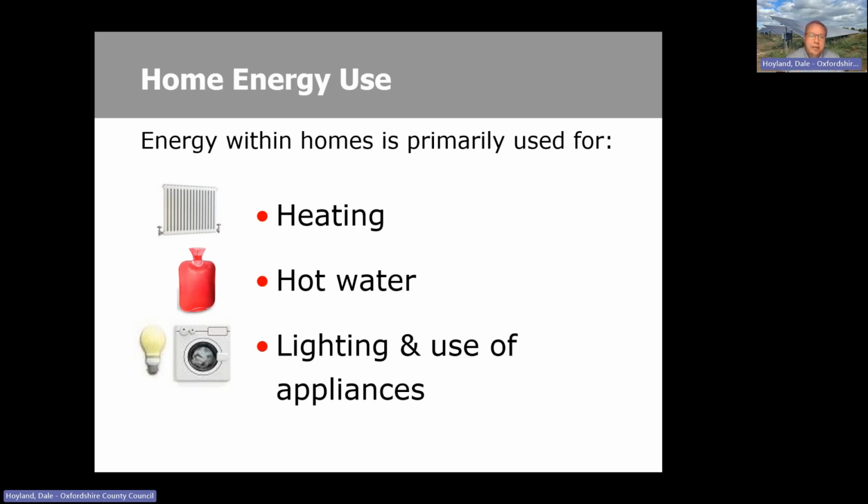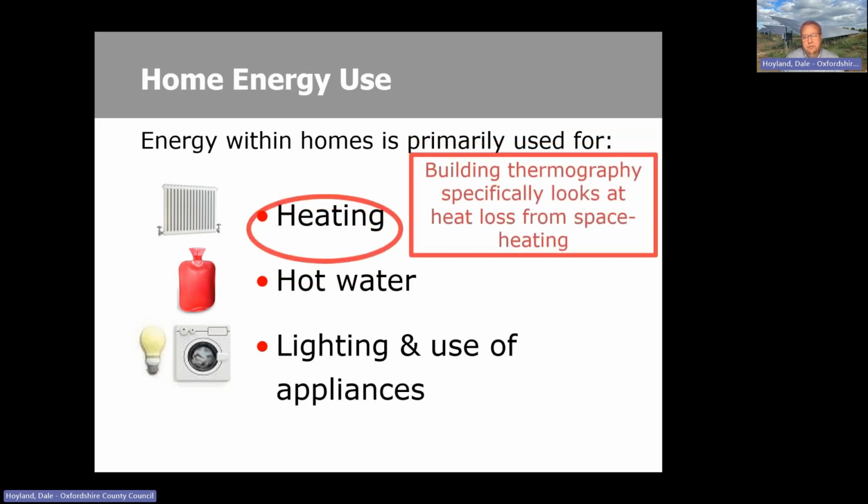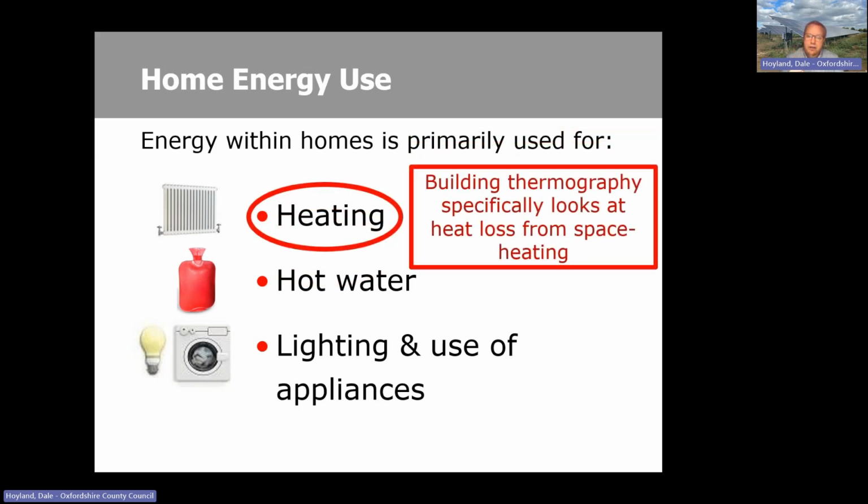Right, so just a quick introduction, just to say that obviously energy use within the home is for those things, and thermography is looking at the heating aspect, or rather the heat loss from buildings when taking images from the outside. Obviously from the inside, again, where drafts are coming in, and so heat is potentially being lost, but also cold air is coming in when looking at doing surveys from the inside.